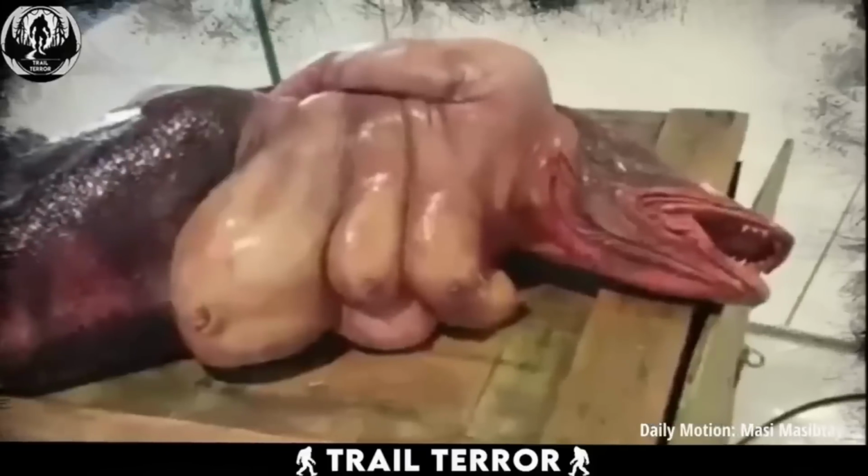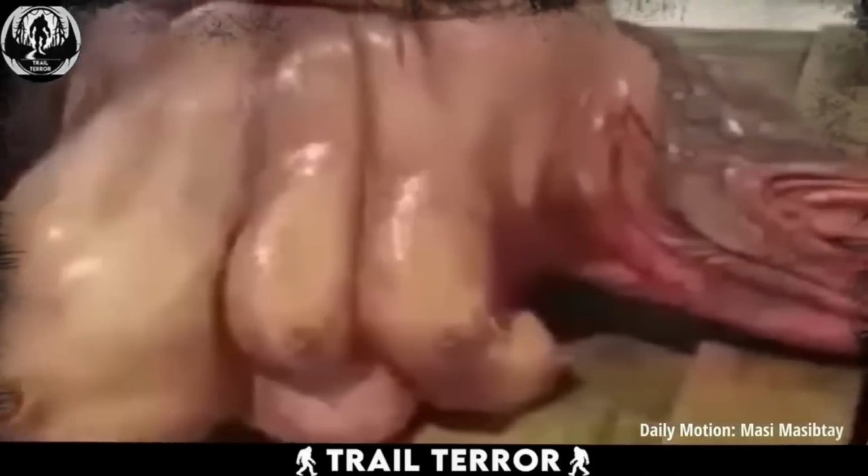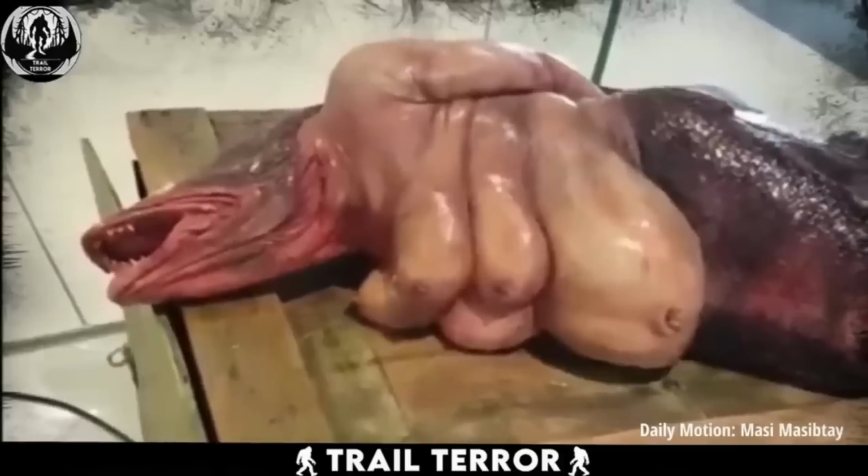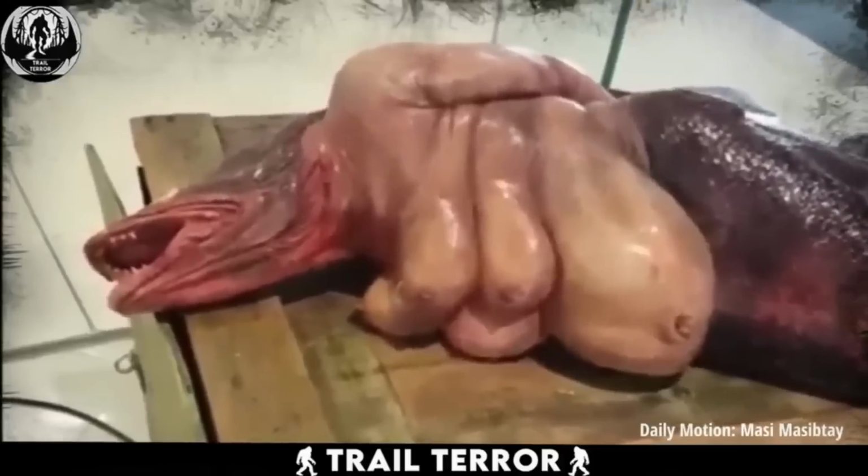Right from the start, this entity appears otherworldly. It boasts a humanoid torso fused with the lower body and head of a fish. The fish-like mouth, filled with sharp teeth, sends shivers down the spine. It's almost like a mermaid, but at a whole new level. Adding to the intrigue, the creature's humanoid hands seem to be bound behind its back by the fisherman who caught it.